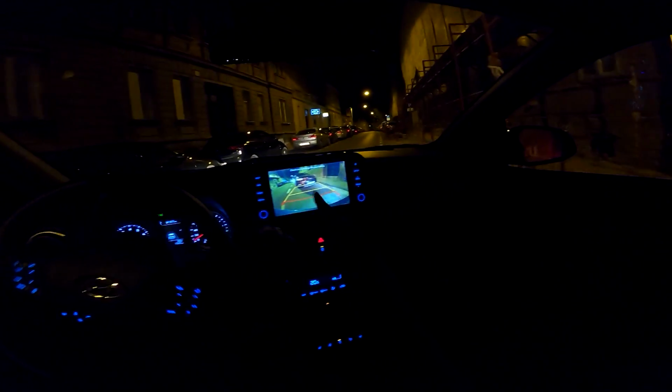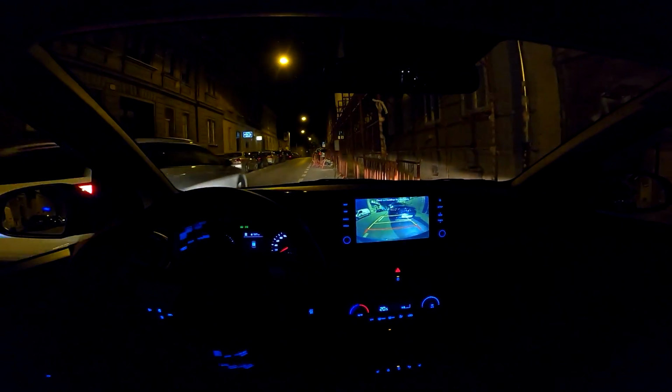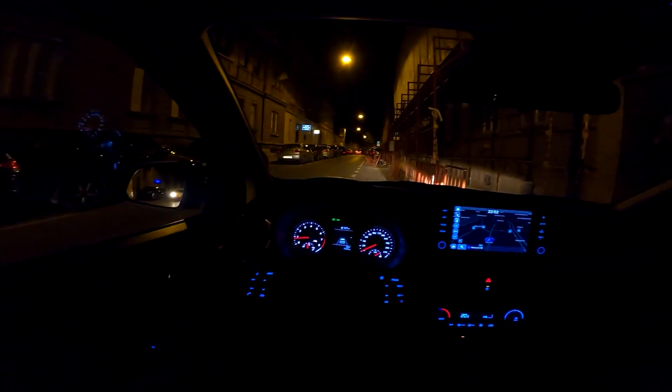So we have the rear camera. There you have it. Not ideal, as I wasn't paying too much attention, but you get the point. It's very easy to maneuver here.